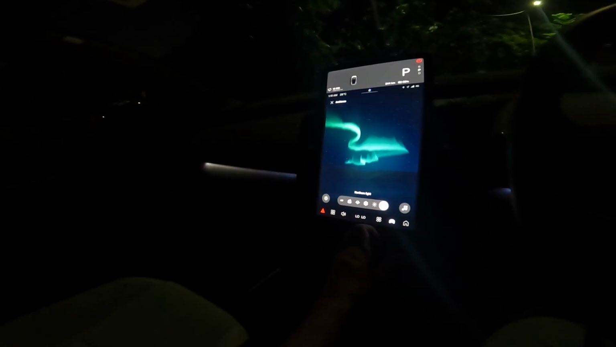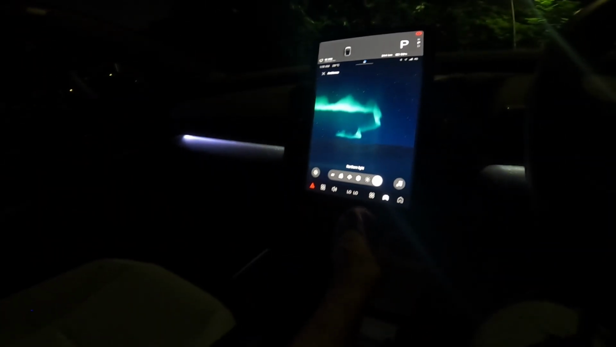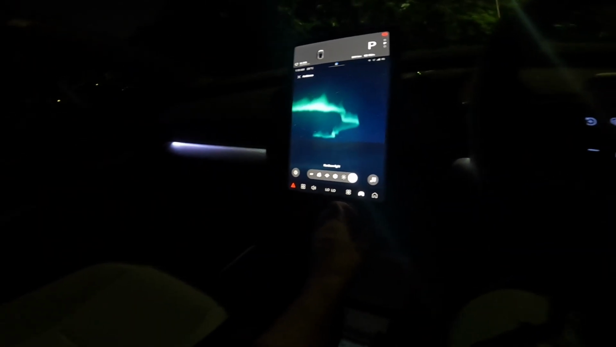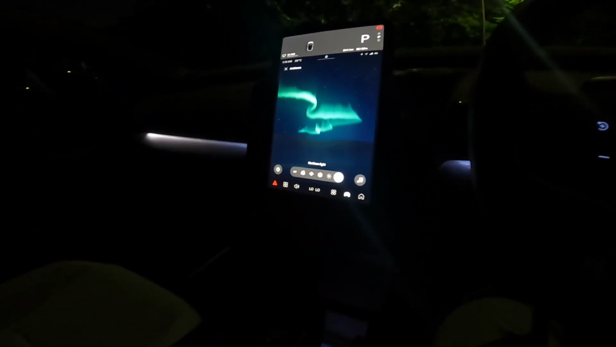So even on off, this would be it. Okay, so I prefer this one, northern light. So yeah, now let's go to our usual spot and start.